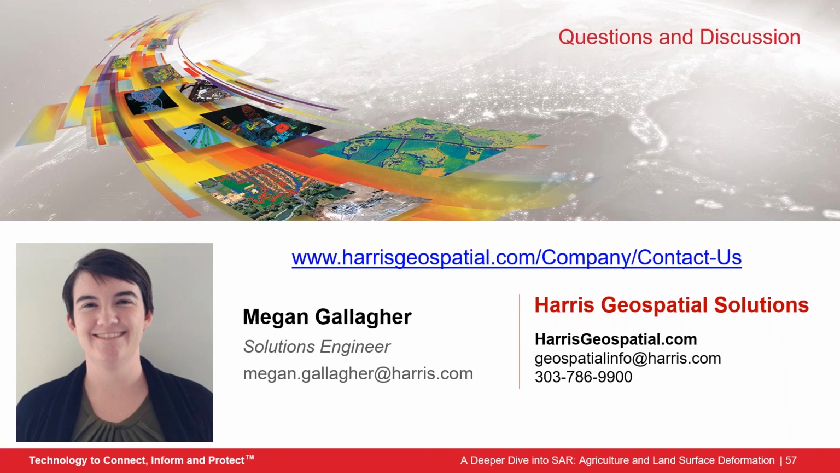Can you extract soil moisture content from SAR data? So you can extract general soil moisture content. So it's sort of relative. You won't be able to get absolute soil moisture, but by tracking changes over time, such as having a dry scene and a wet scene, you'll be able to see the change in the SAR scattering.